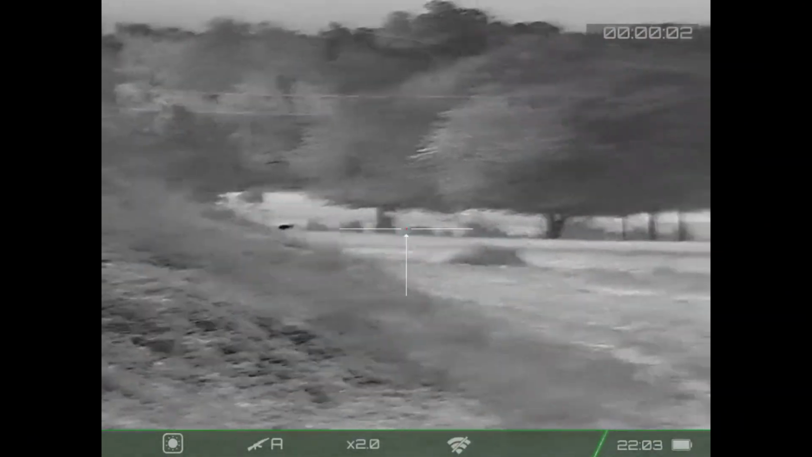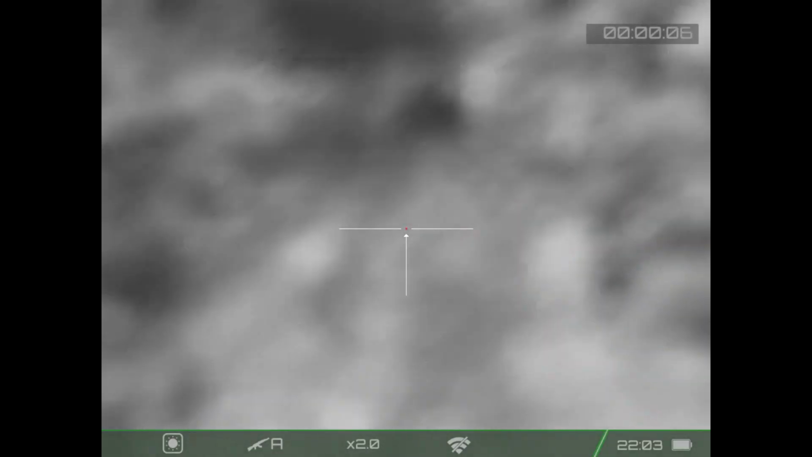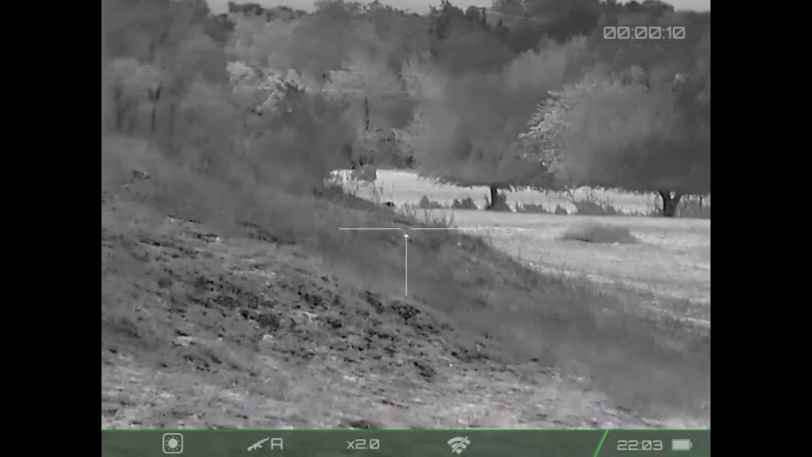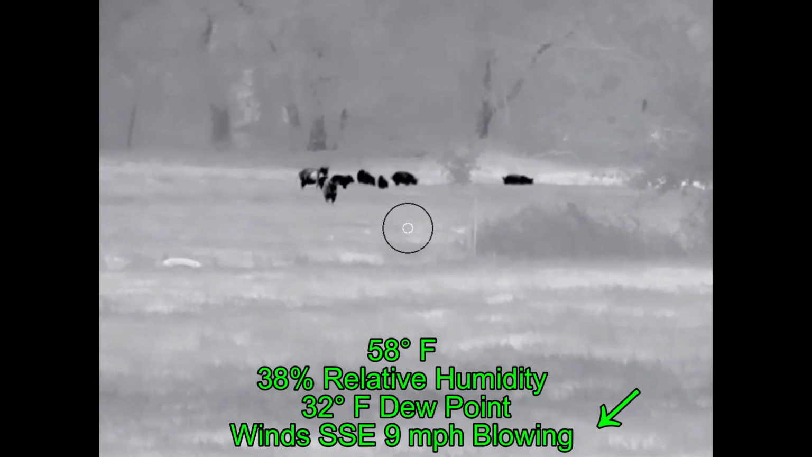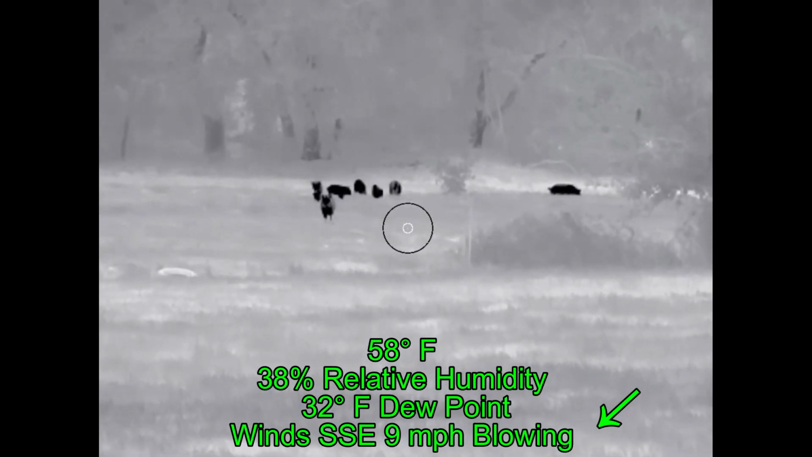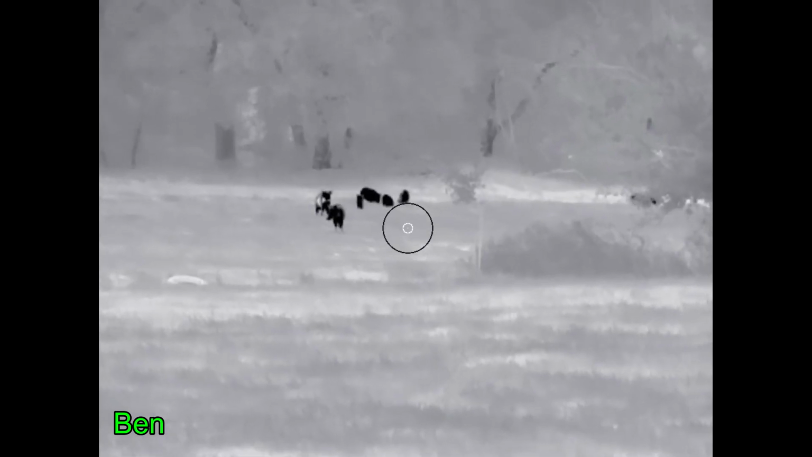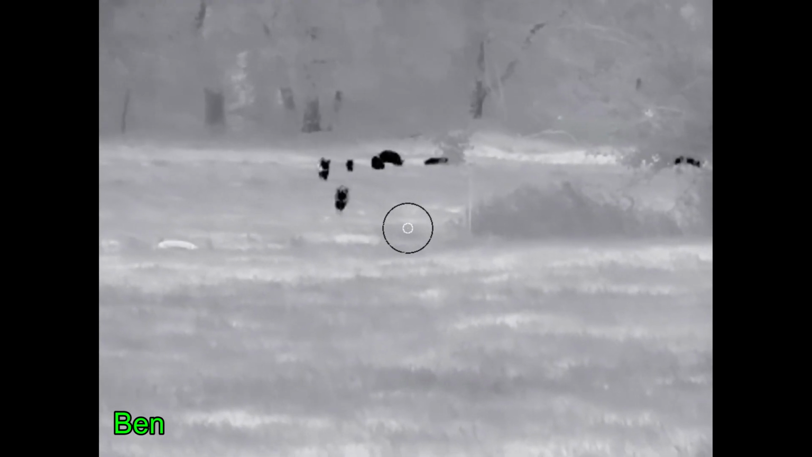Here we're at the gate of another property, and behind the dam that's in the foreground there are some pigs that have just passed behind the dam. You can just barely make out one on the edge right there, and we're going to start our stalk. Now at this point we'd circle around the left-hand side of the dam, coming around and finding the hogs. Ben stopped us and said, hey, they're heading our direction. So we set up and just waited for them.